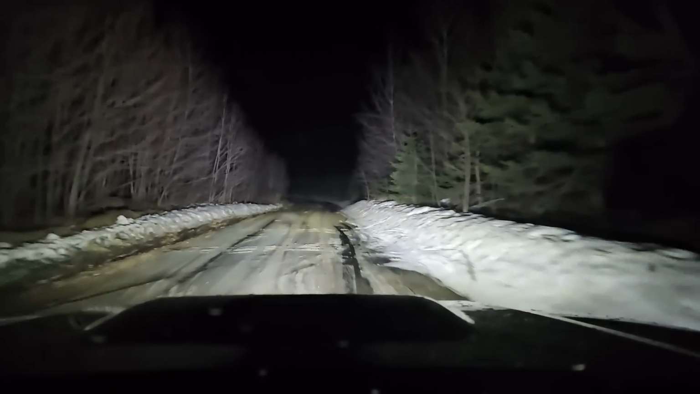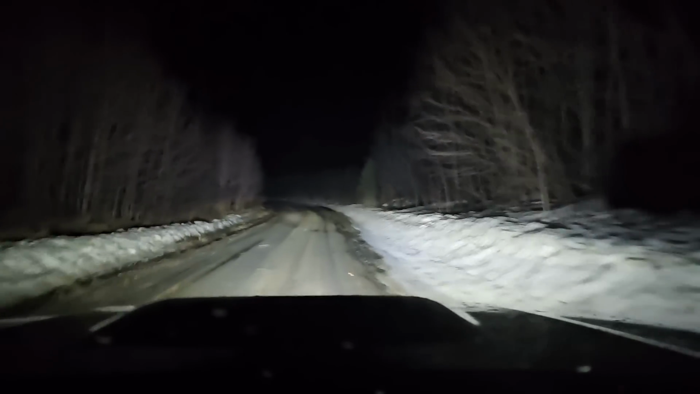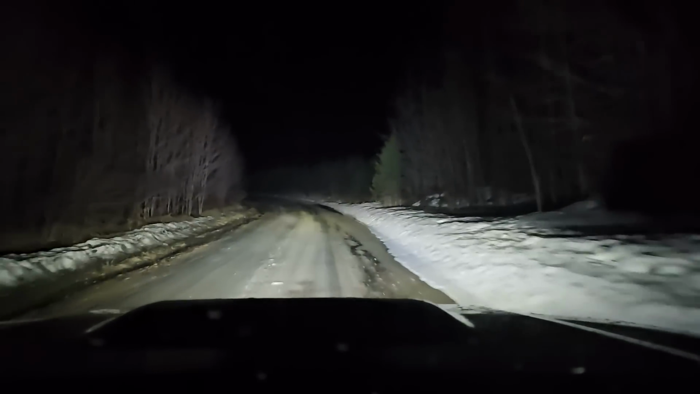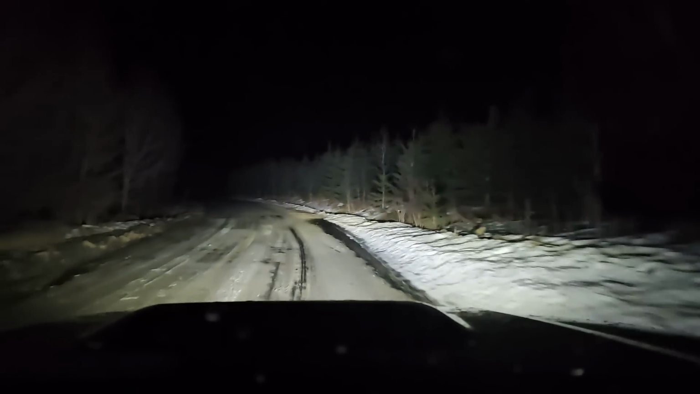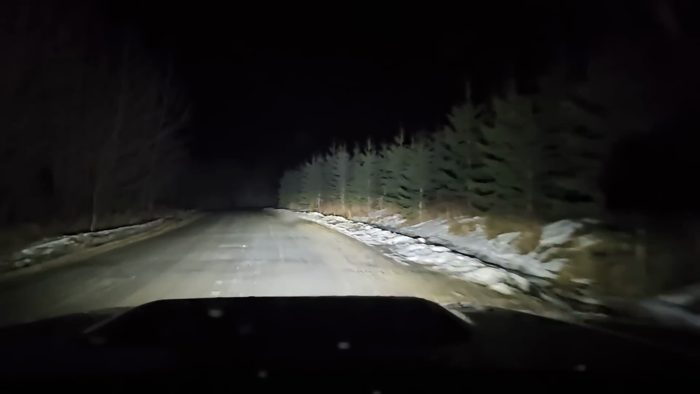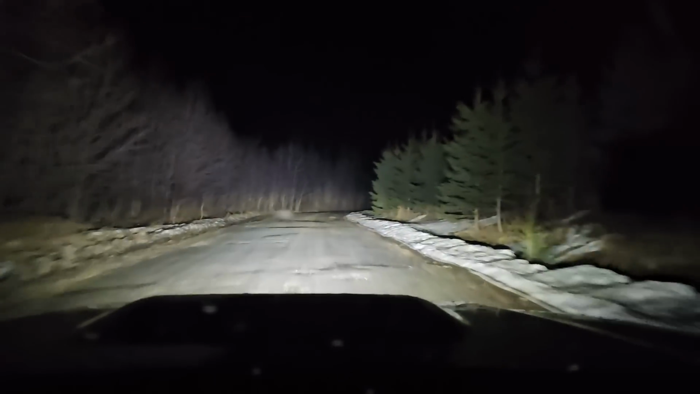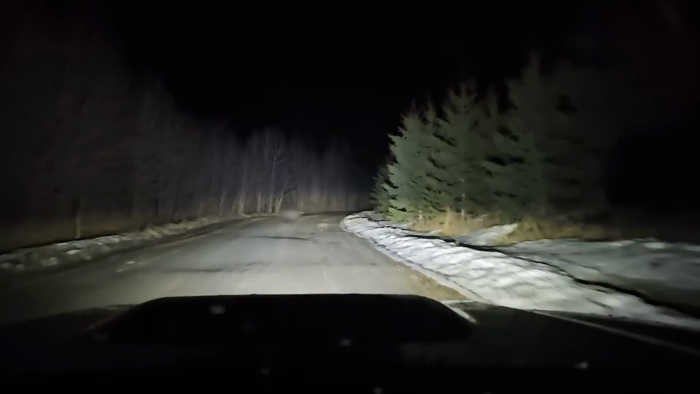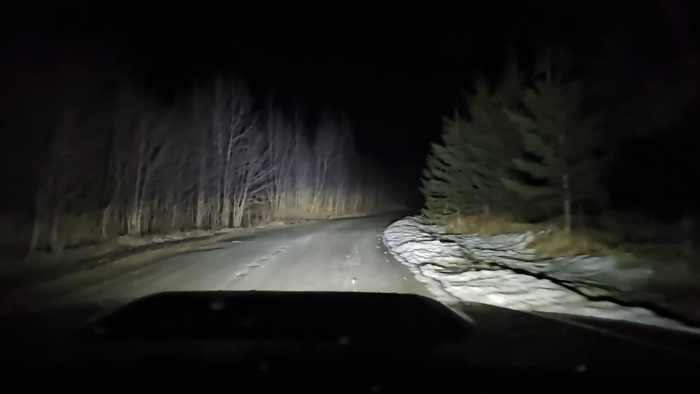Snowmobile tracks. Snowmobile season was suspended a couple weeks ago due to inadequate snowpack. I think up here we're far enough north you could still probably do it. On these private roads no one would care. You're allowed to snowmobile logging roads if they're not plowed.